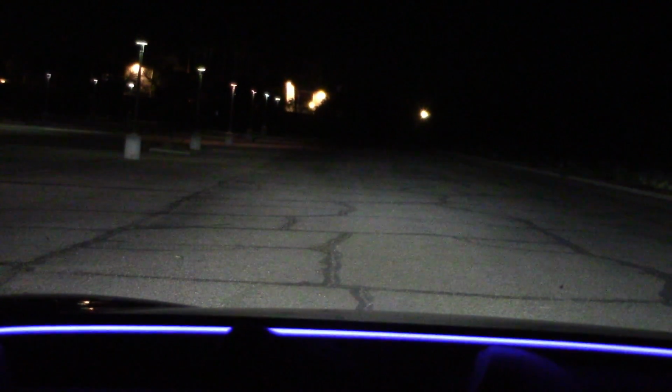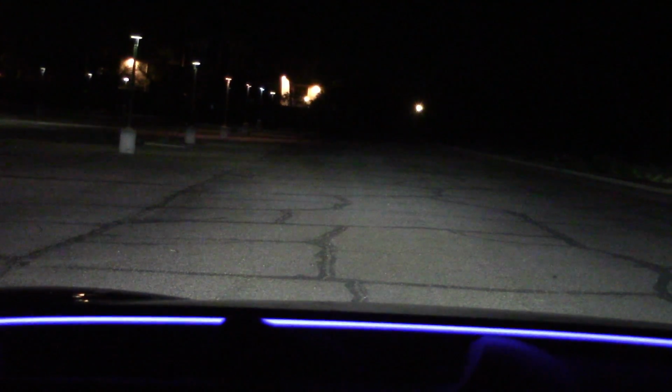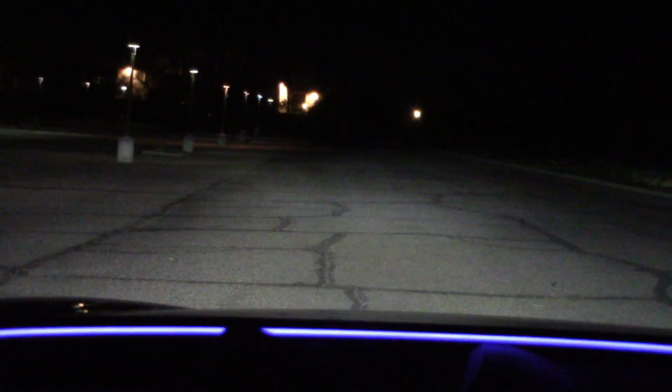Now we're at 400 feet, and I think the low beams are going out about 3/4 of the way, but the high beam, wow. Even on the side here, they're lighting up more like 180 degrees.